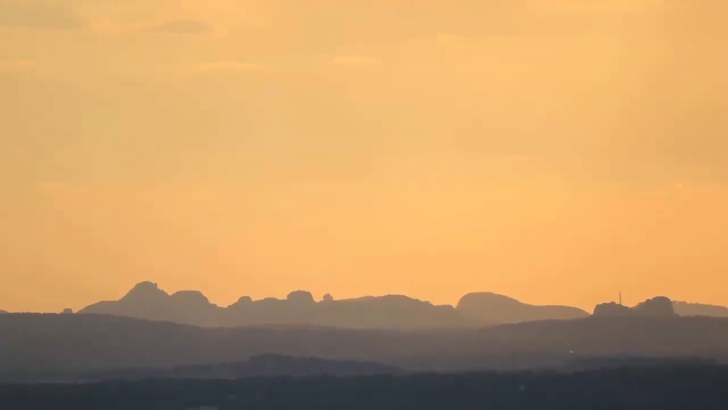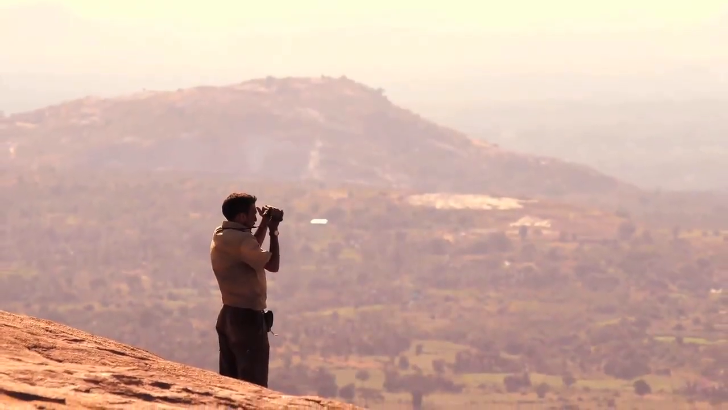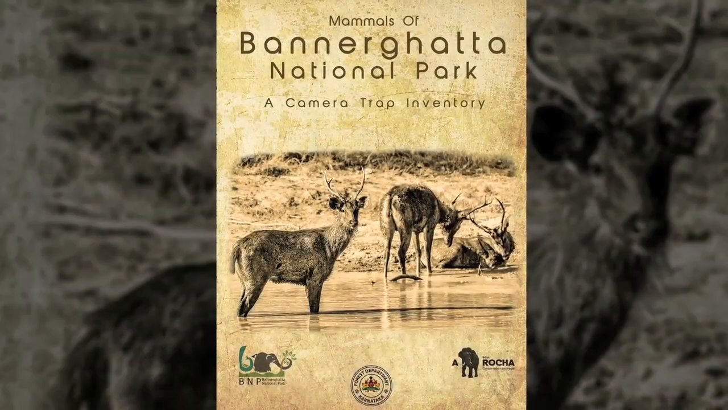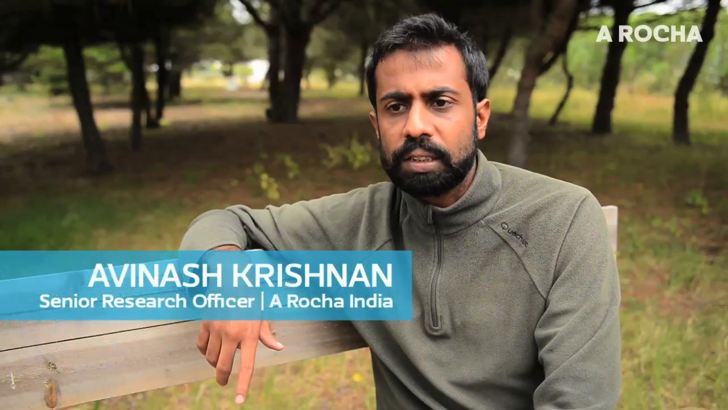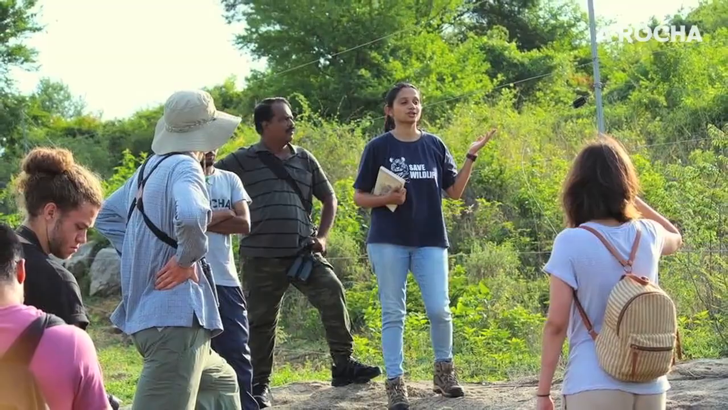A Rocha India, in collaboration with the Karnataka Forest Department in Bannerghatta National Park, has been successful in coming up with this publication titled The Mammals of Bannerghatta National Park, Camera Trap Inventory, which is basically a coffee table book / a field guide which highlights the mammalian community in this protected area, largely to be used as a tool to create awareness for conservation action in this landscape.